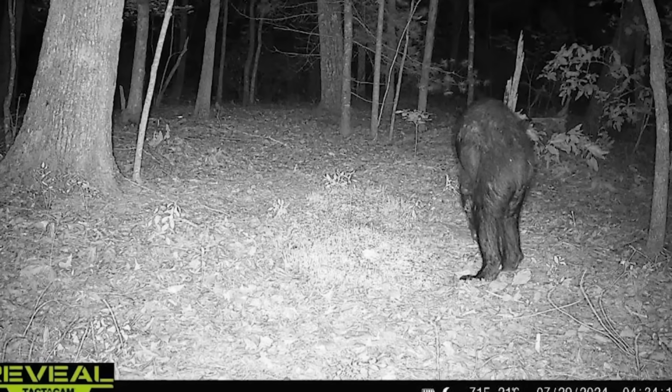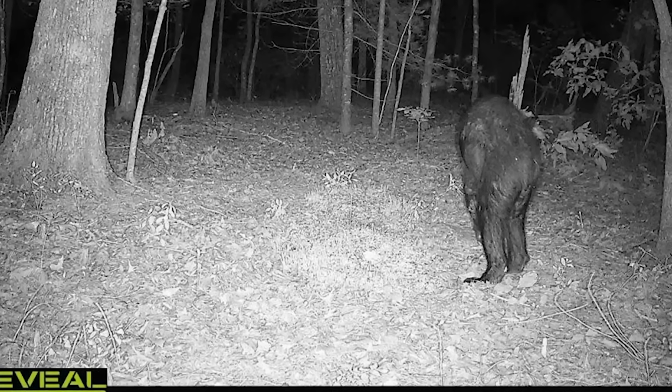It just looks oddly human to me. It's the best way I can describe it. What do you think, though? Bear, Bigfoot, werewolf, skinwalker, and mid-transformation? Let us know in the comments.